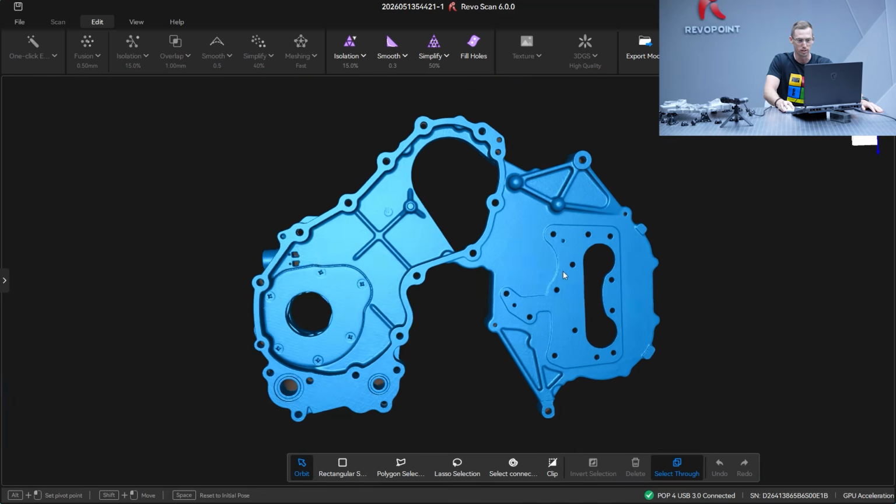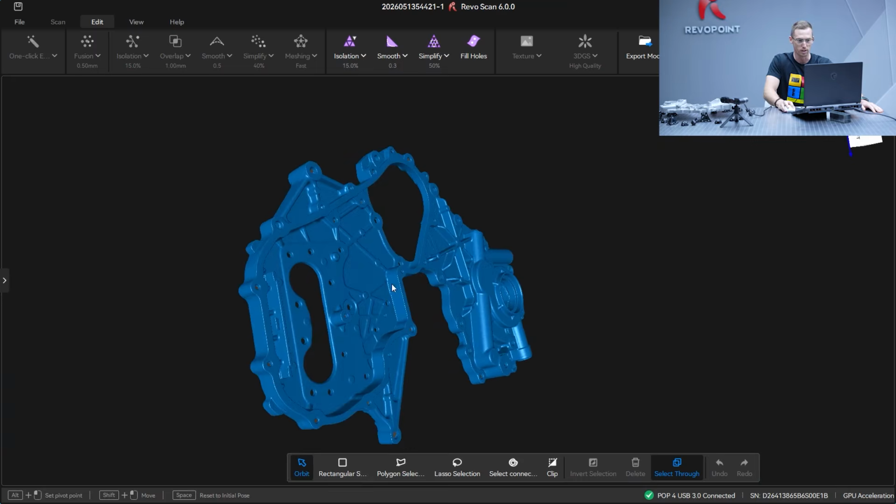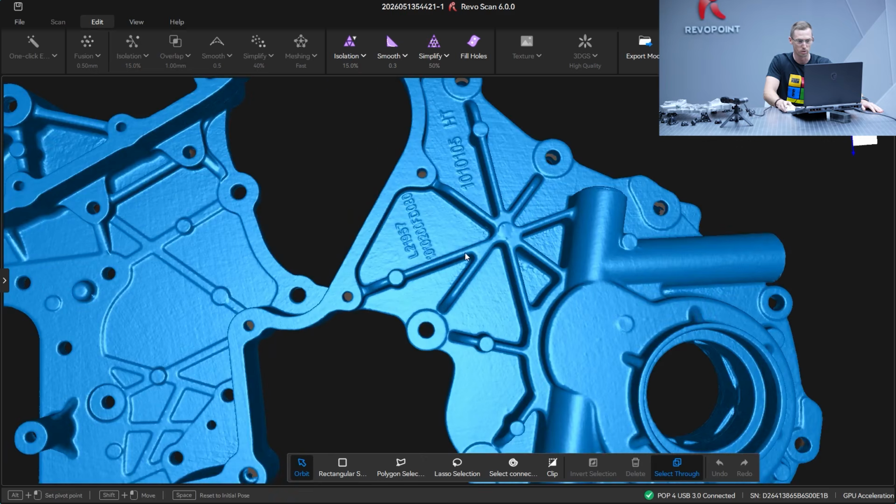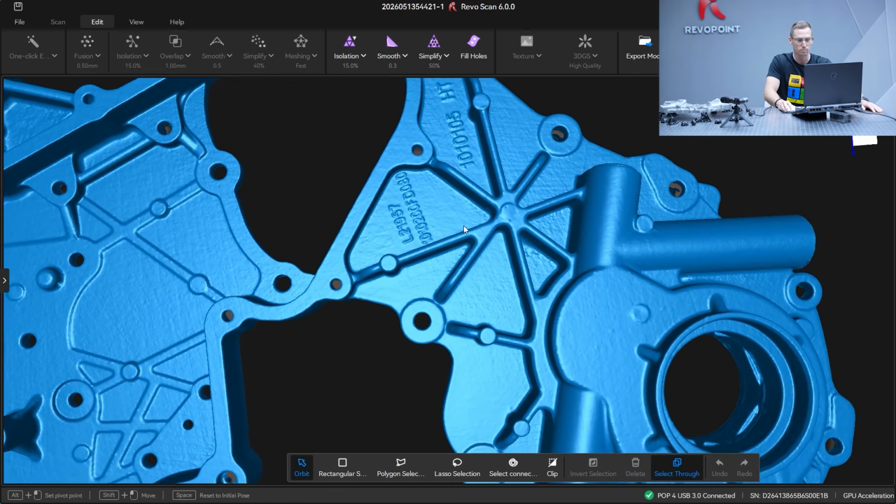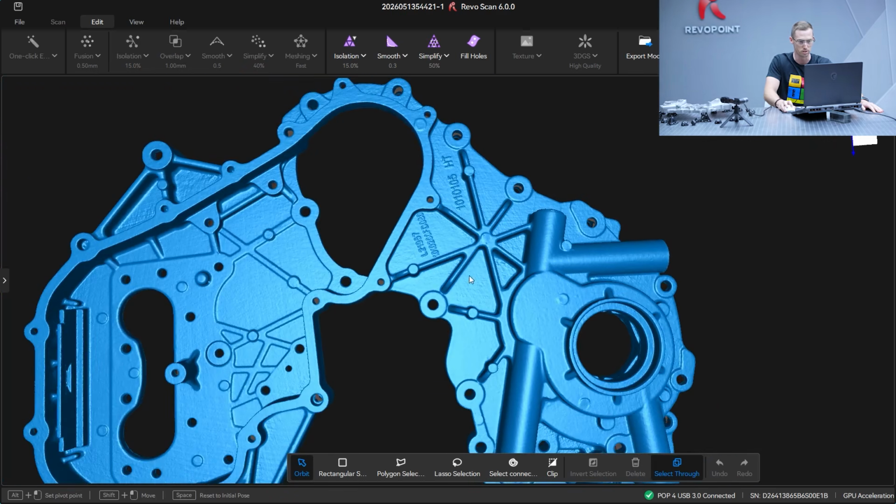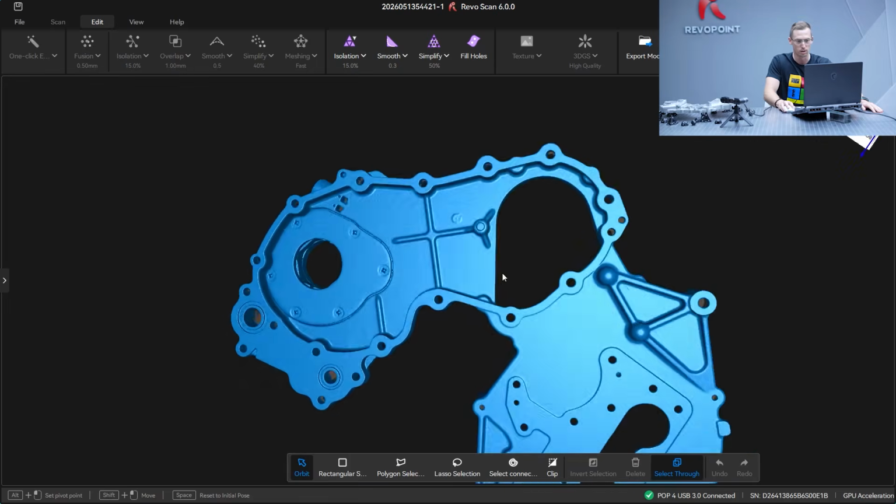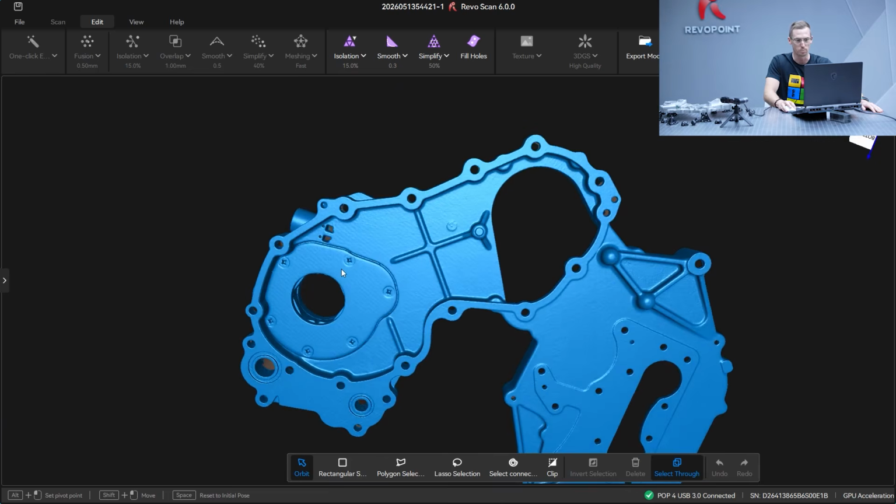And there we have it, everybody. Look at that result. That is a beauty. Let's rotate it around. The letters here, the serial number, really good detail. The texture on the surface looks excellent. All with the Pop 4, 30 cross lines, blue laser mode.